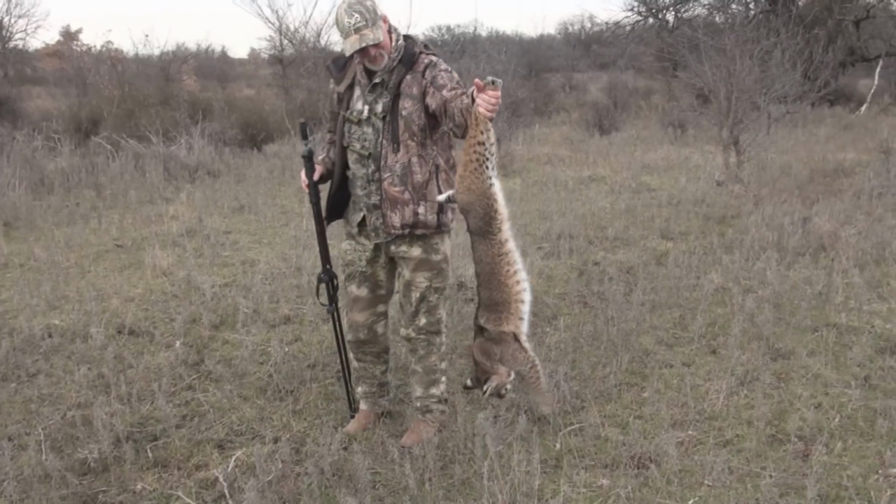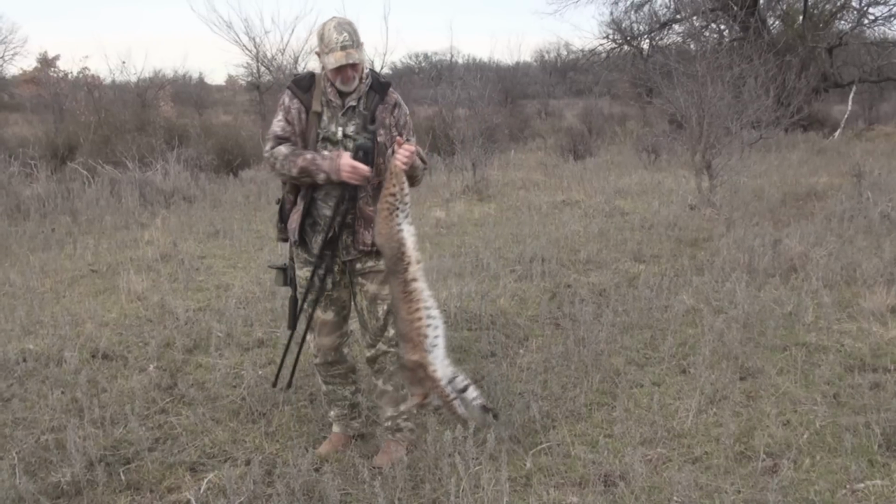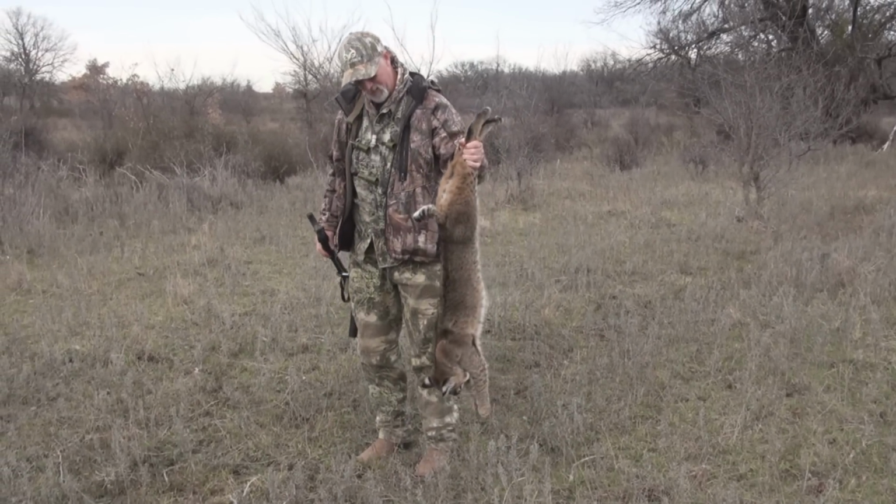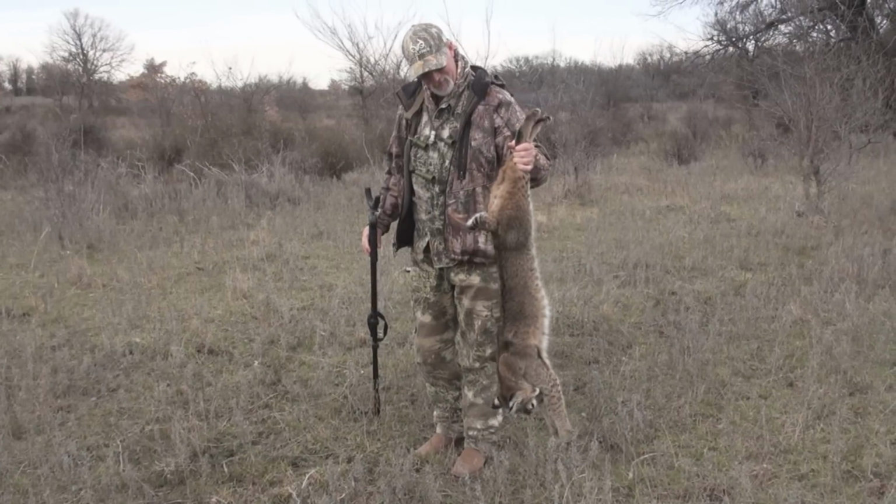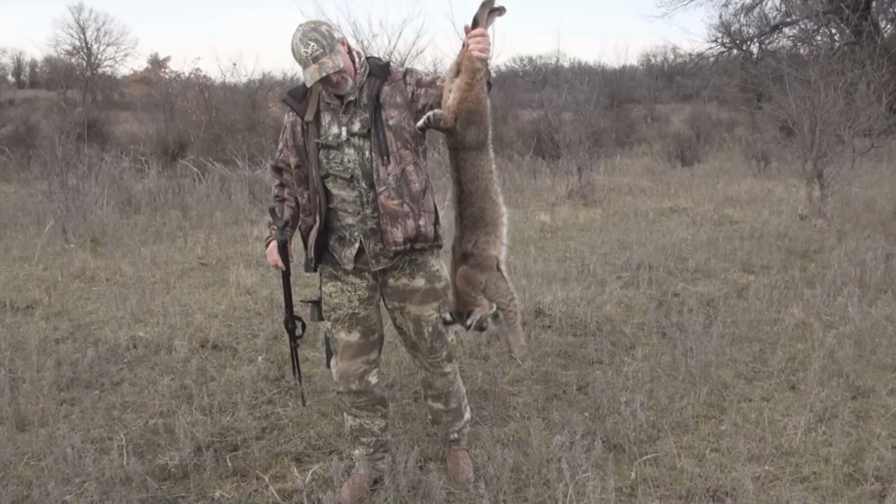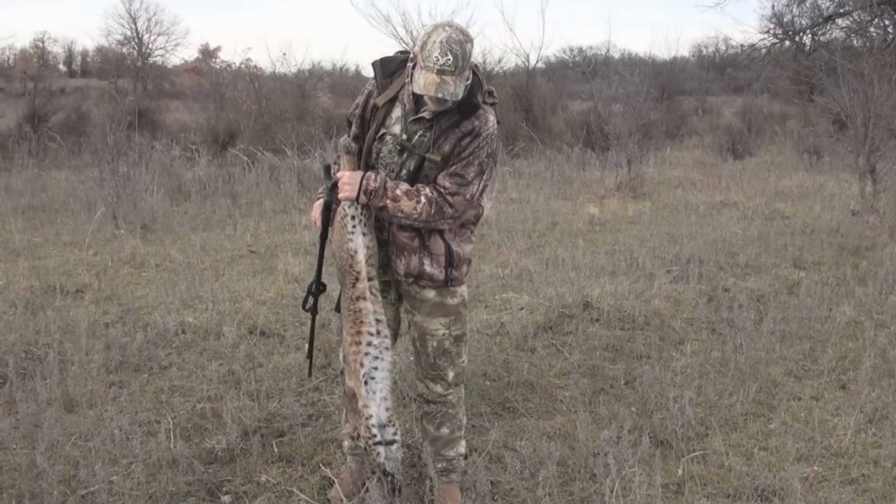That's a big old pretty cat. That's pretty, furred up good. That's a big one. I'll tell you what, this has been a good year for cats for us. They must have really made a bunch of babies last year, but that's a fawn kill indeed right there. I hear a coyote back in there. We'll head that way next. That's where I wanted to make the next stand. So that is a pretty cat. Pretty tall cat. Look at that. Yep, big old cat.